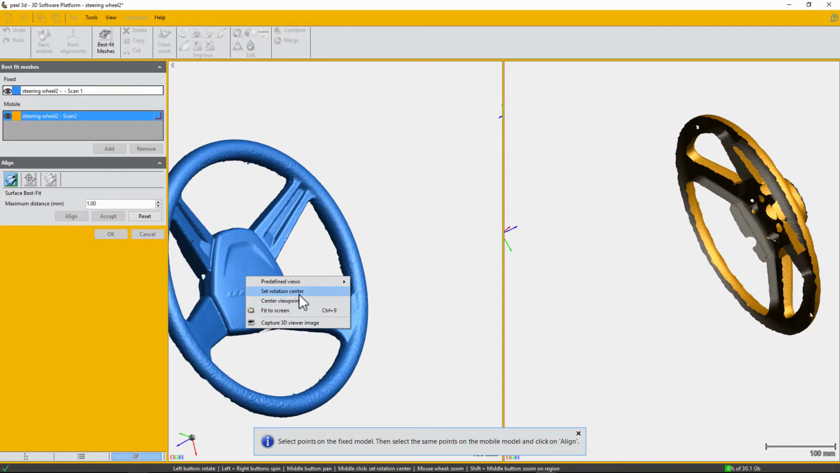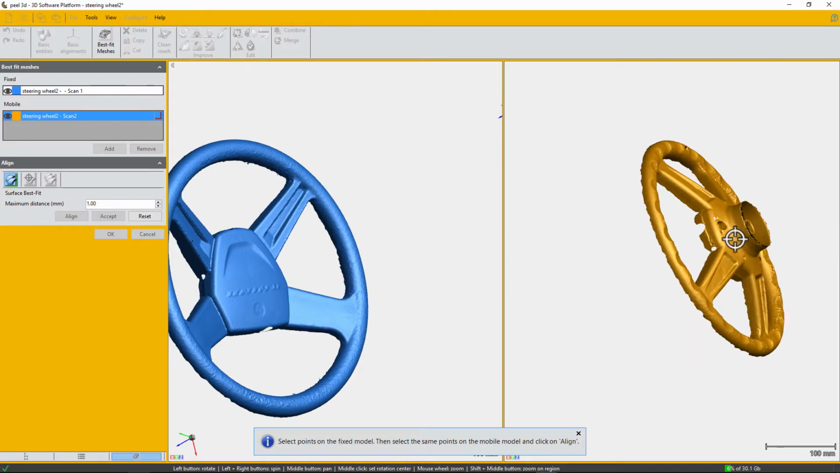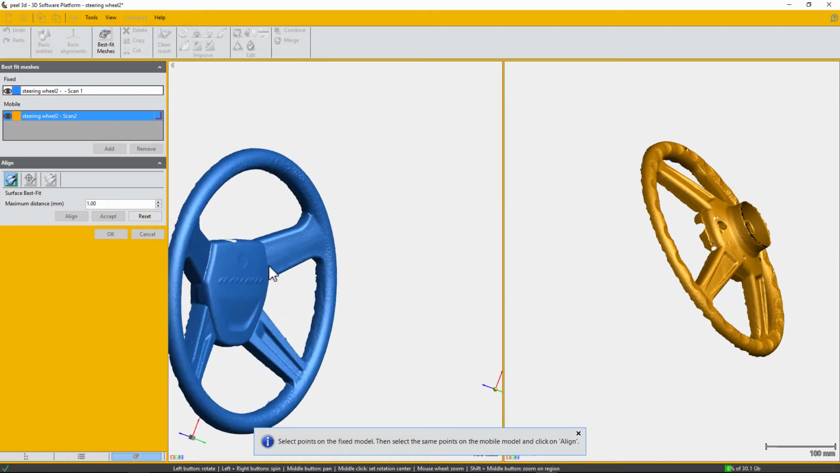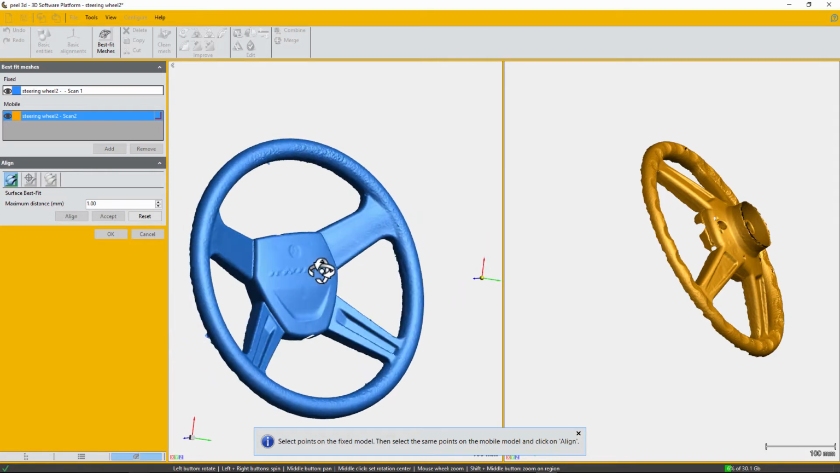And right click, set the rotation center on each model. So this one can be in the middle here. And for that, you just right click with your mouse and you have the option right over there.